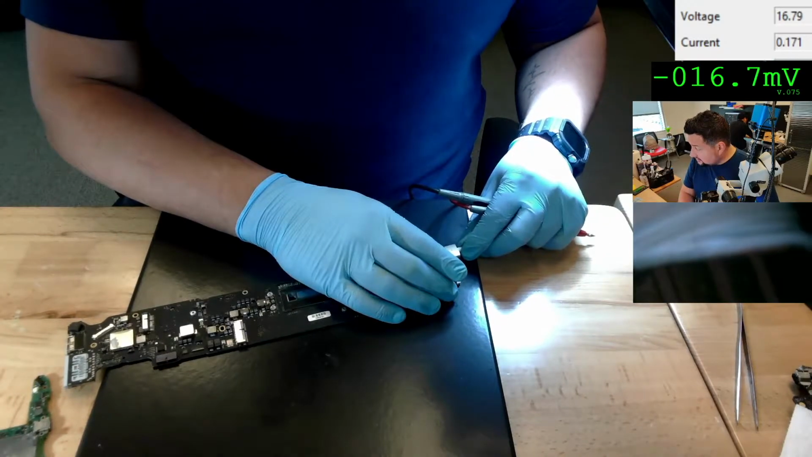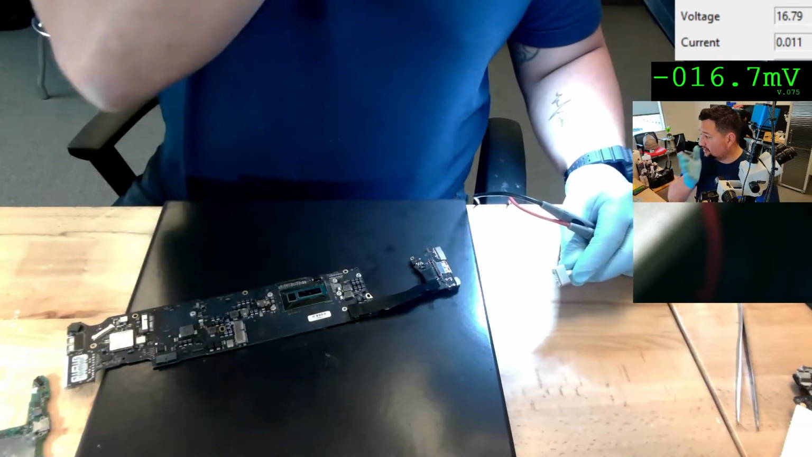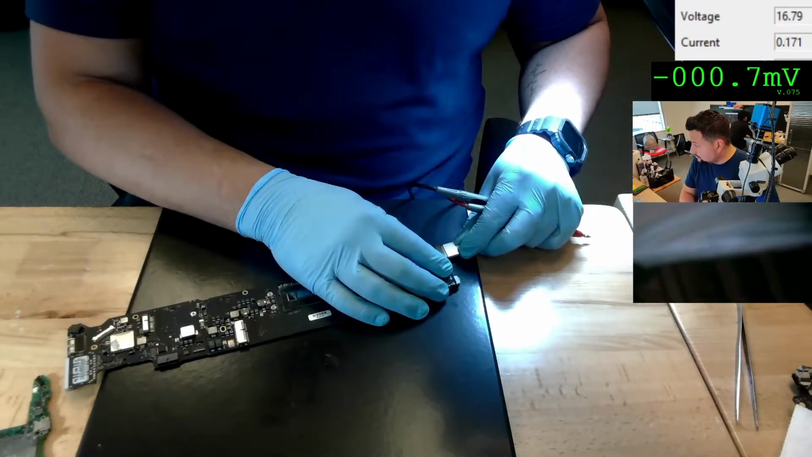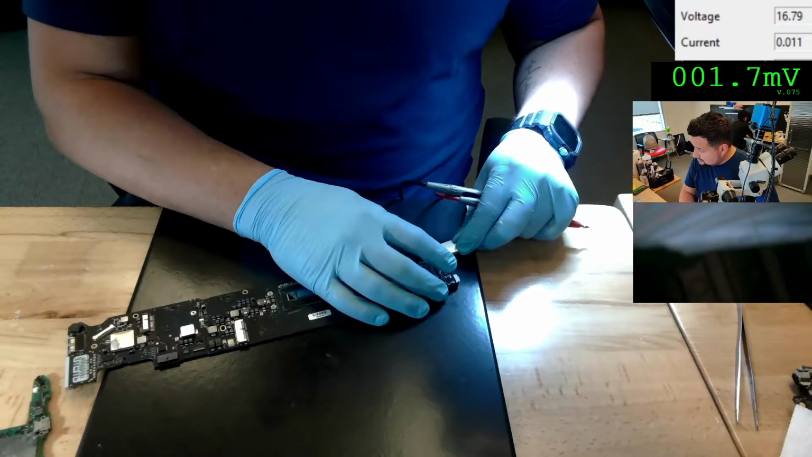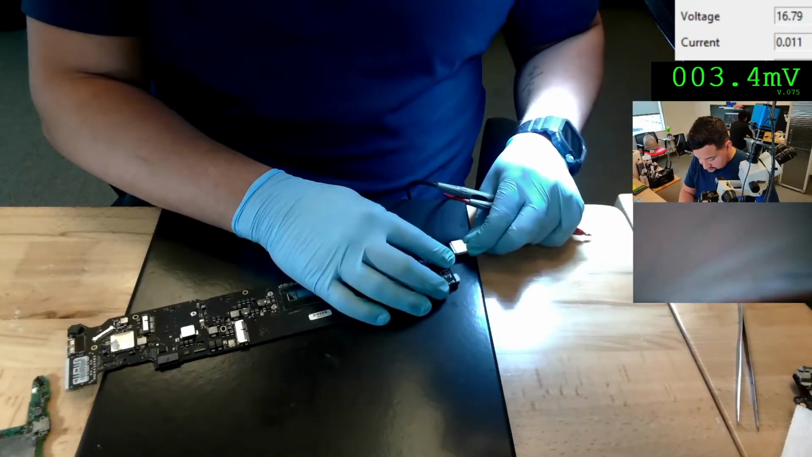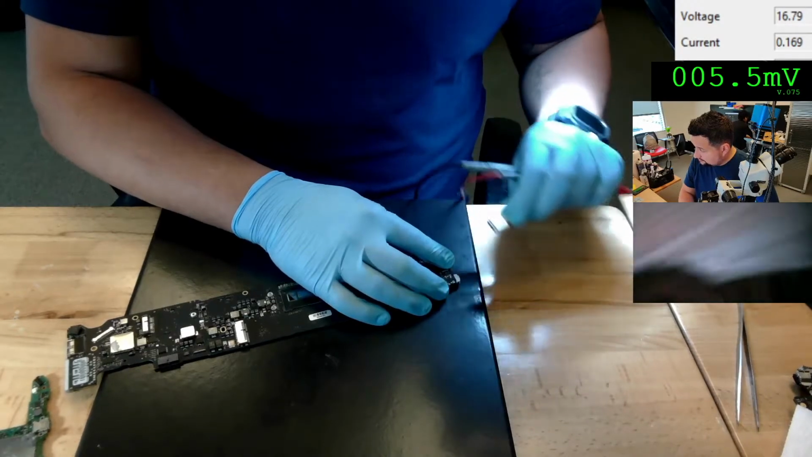When I connect the power supply, it normally goes like 20, 30, 50, and then 100, 500, something like that. This one goes for the first second to 171. Try one more time. There you go, 171. One more time, 171.